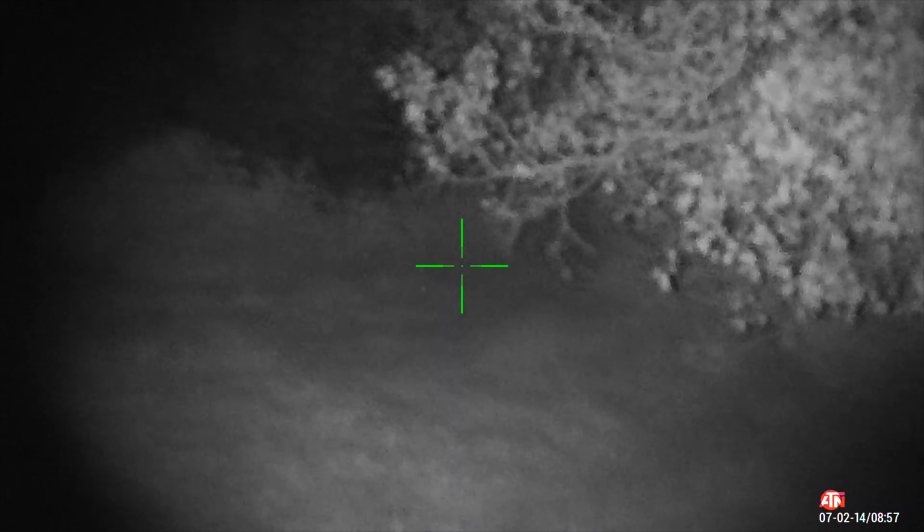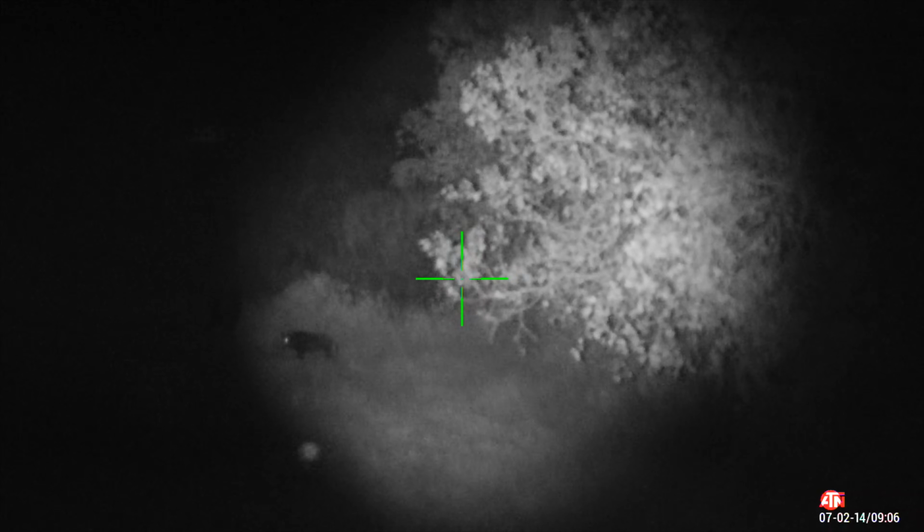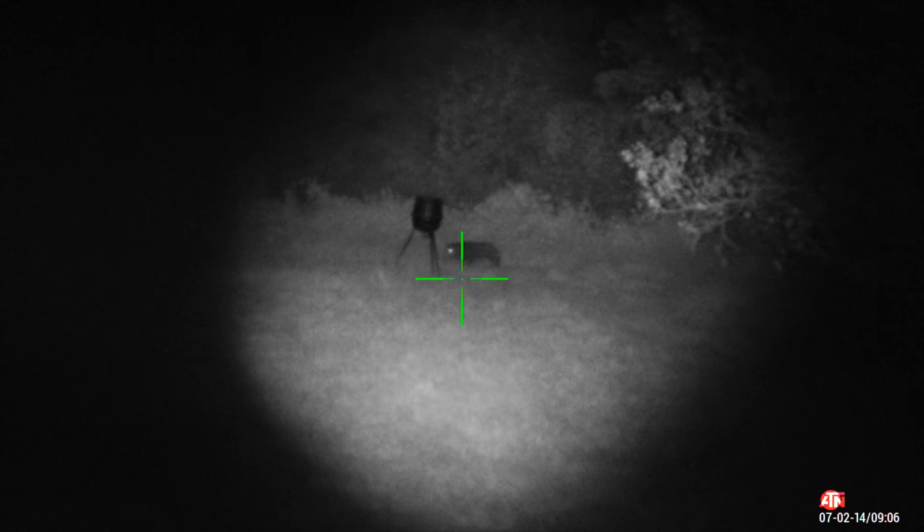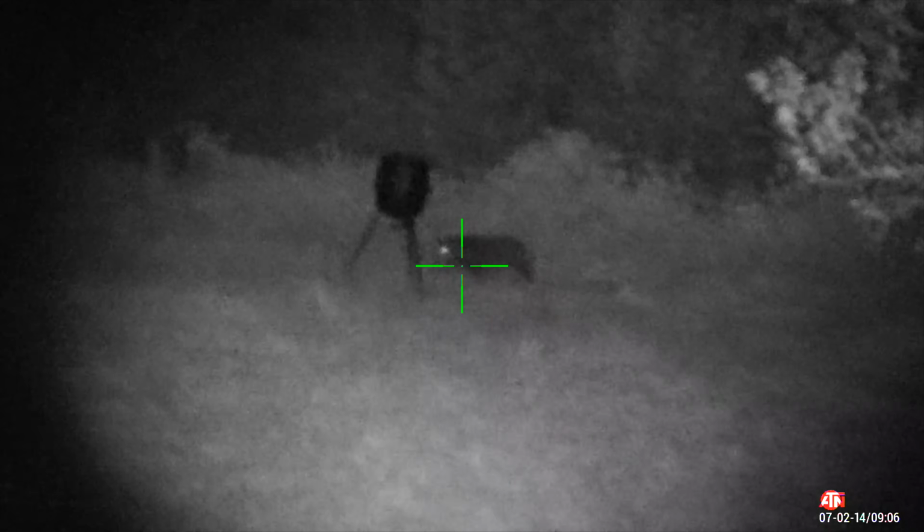So after that hog left, we thought we were defeated, but all of a sudden, another big old hog decided to come out next to the feeder, and this is where we finally decided to take our shot. Watch this.